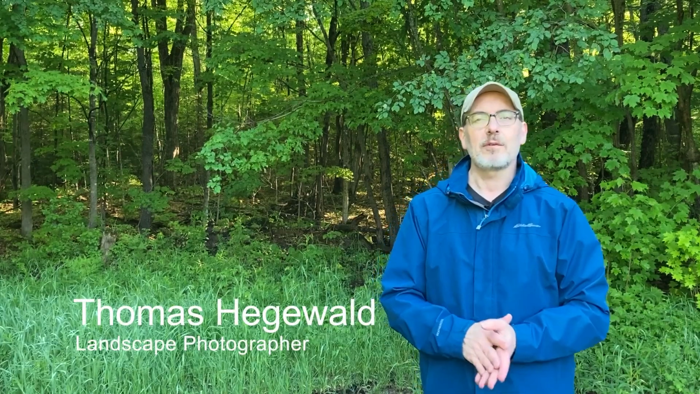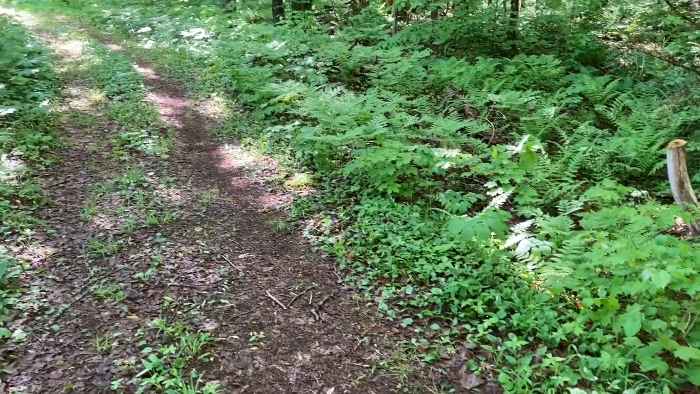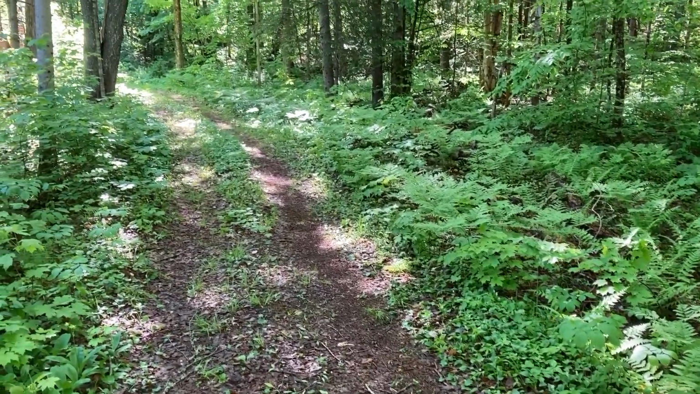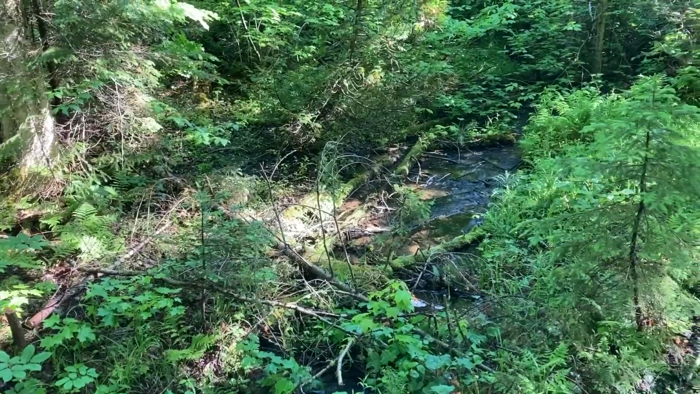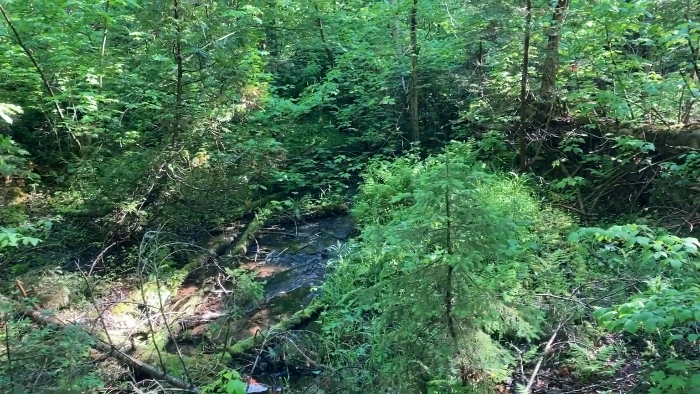Today I'm exploring Hiawatha National Forest in Michigan's Upper Peninsula. Hiawatha National Forest covers 879,000 acres with approximately 775 miles of streams and rivers that empty into the Great Lakes. For this adventure, I'll be hiking along the North Country National Scenic Trail. So let's get started.